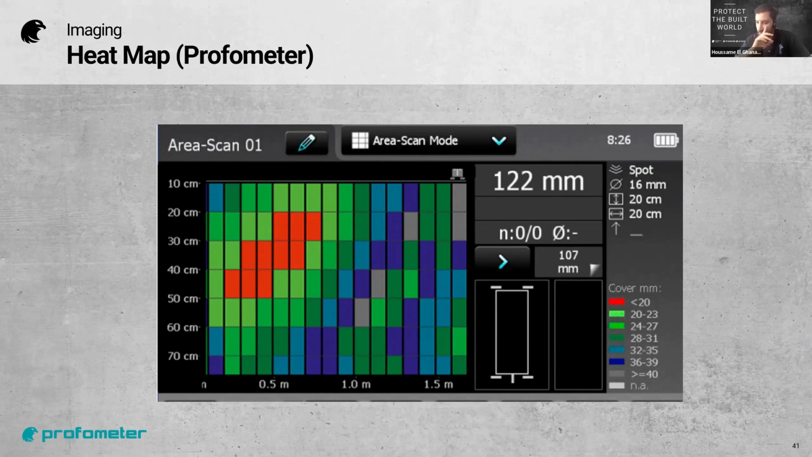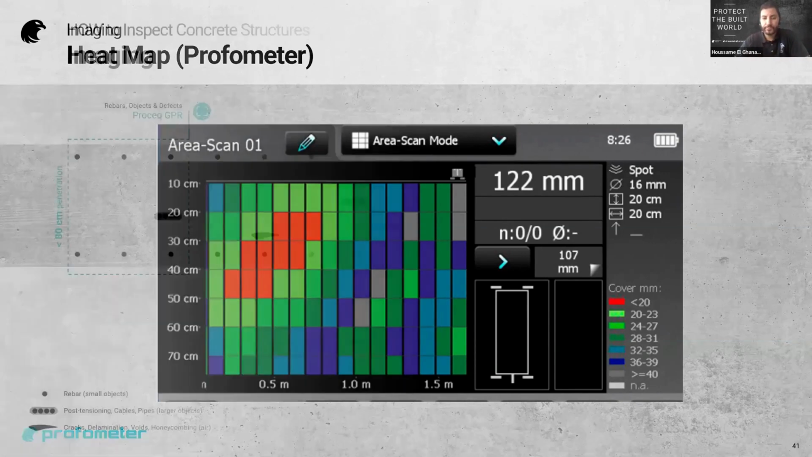with the red cell. Let's assume that every red cell has a concrete cover below 20 millimeters. As an example, of course, you set the threshold by yourself. You can really estimate the repair budget afterwards and then engage with asset owners, engineers, or contractors to repair that. That's a really useful feature.